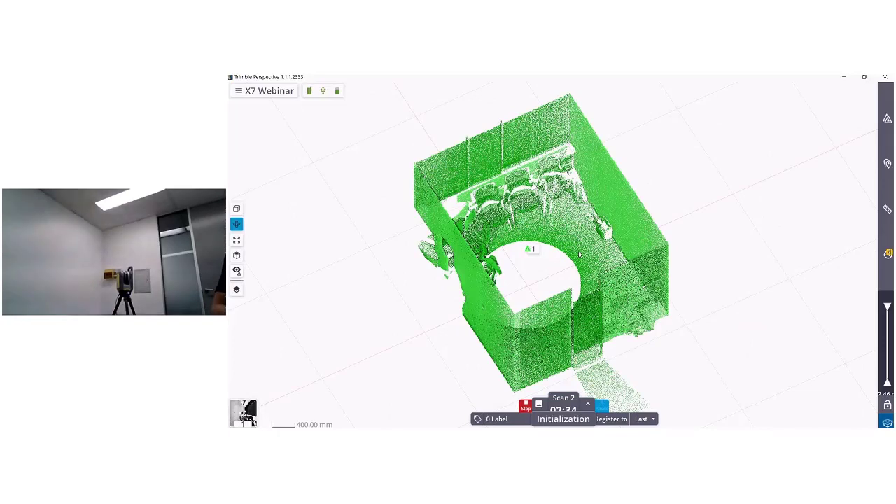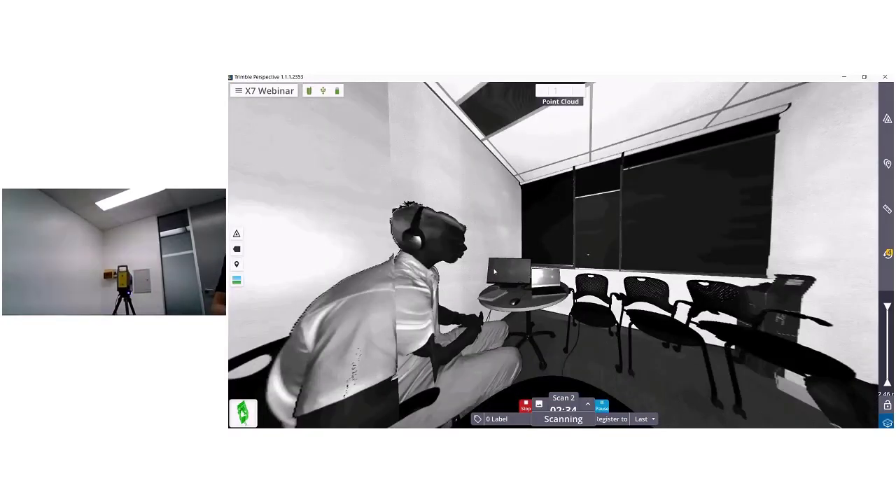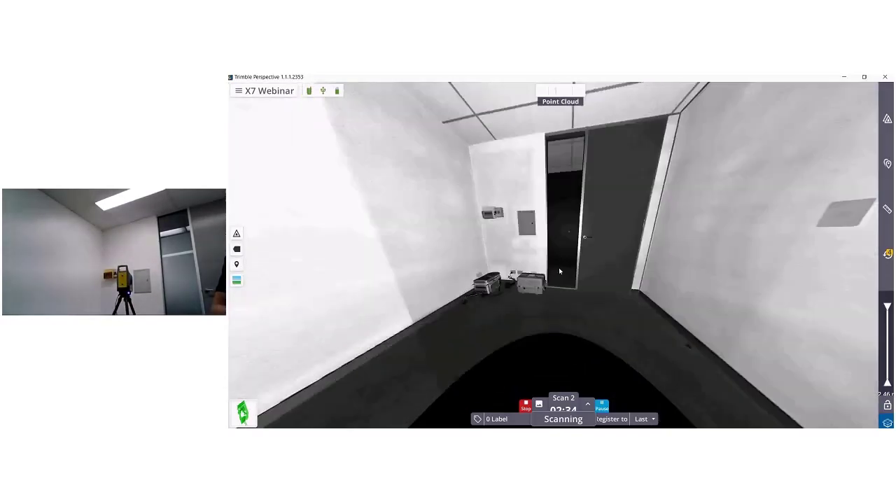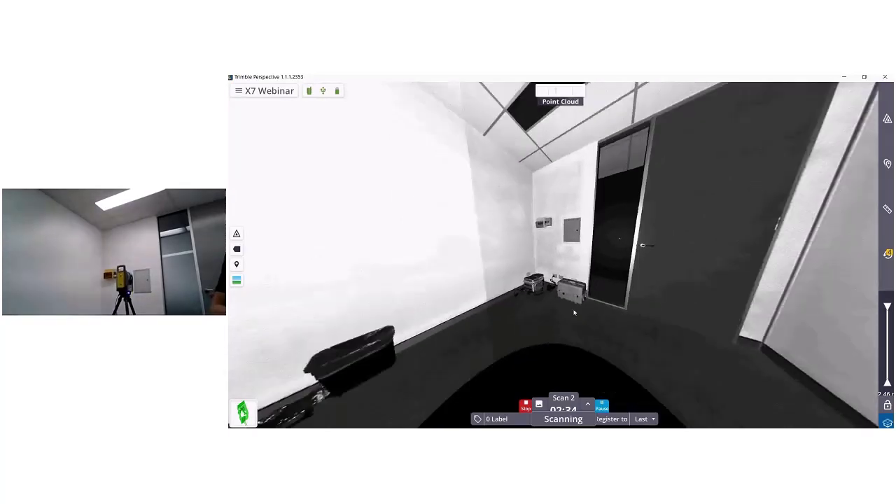All right, to give you sort of a different understanding of my setup today, here's the little meeting room, my station, and there's the door we'd be going through if we were going to do a few more scans. And I've just moved the unit a little bit further towards this corner.